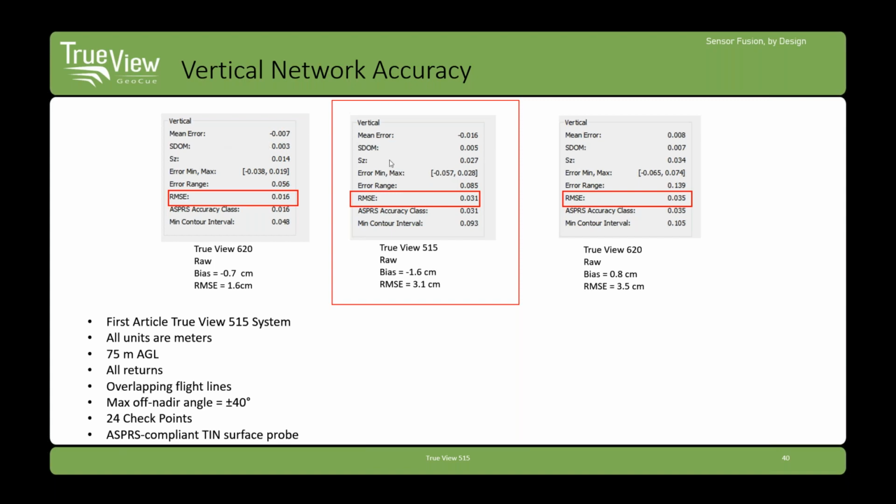So if we sweep across here, the standard deviation on the RIEGL class system is 1.4 centimeters, 2.7 centimeters on the TrueView 515, and then 3.4 centimeters on the 410. So this is quite remarkable for the 515. You know, we're getting really good accuracy with a 32 beam sensor.